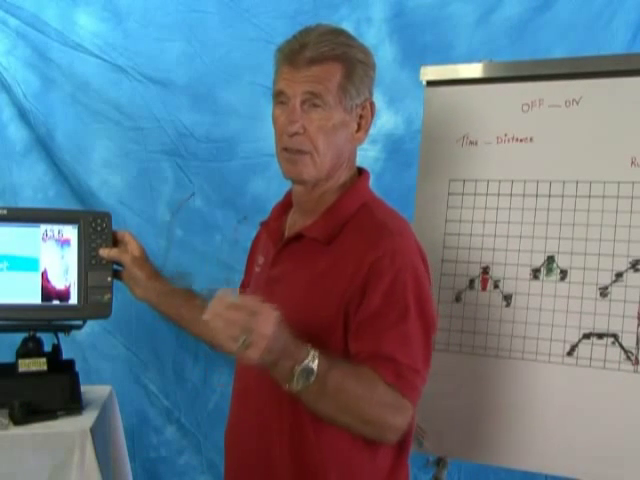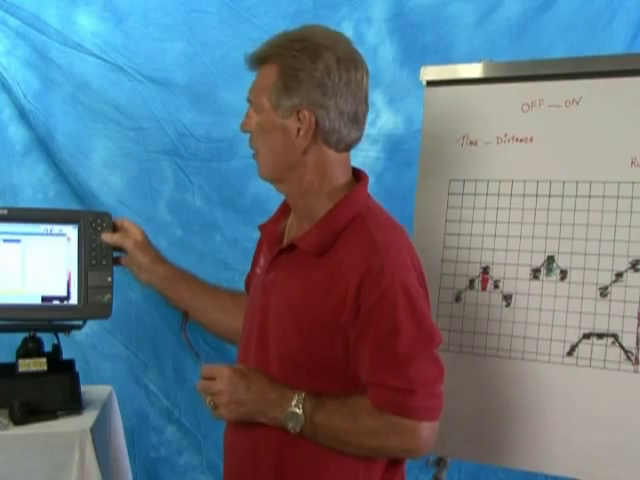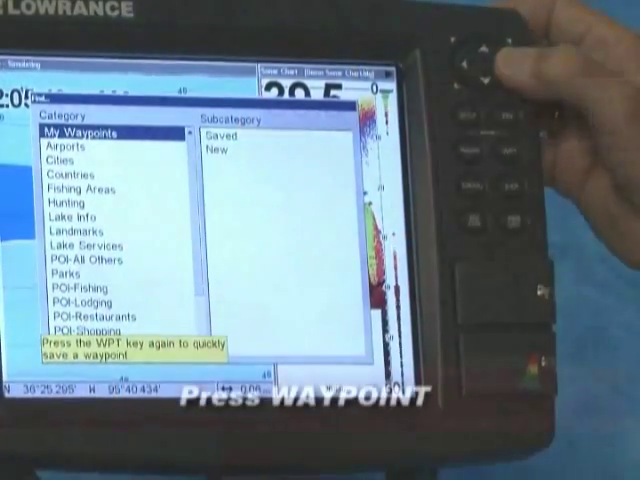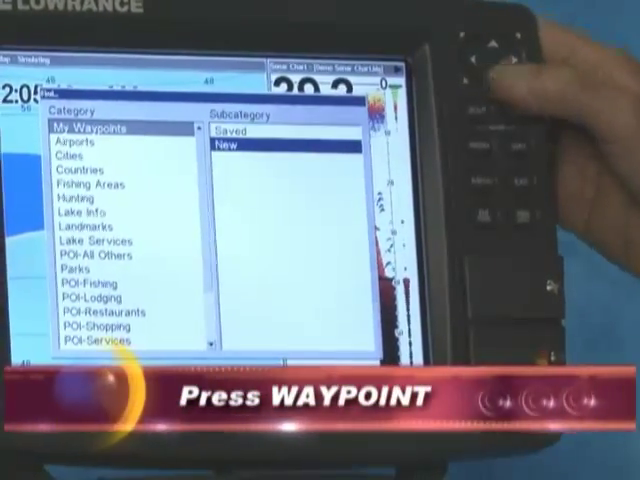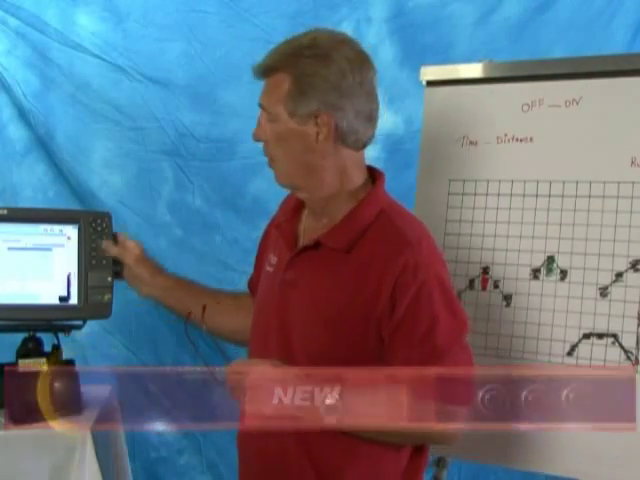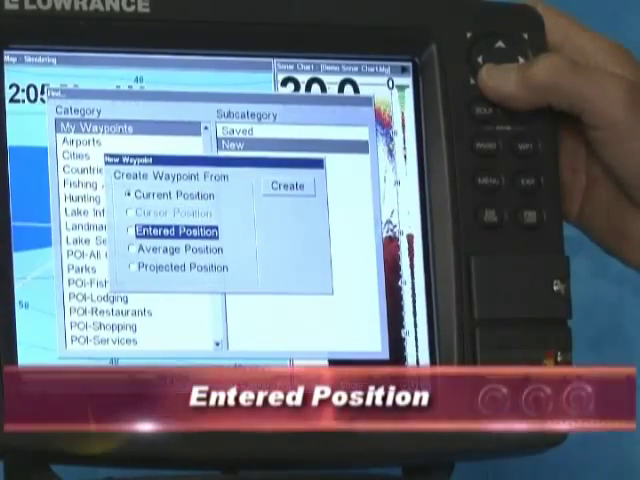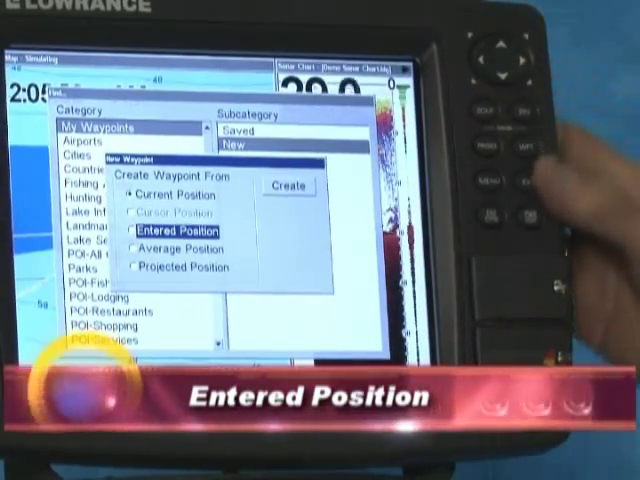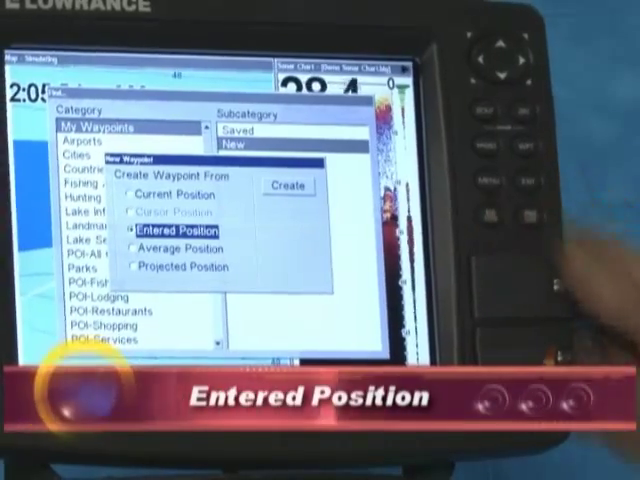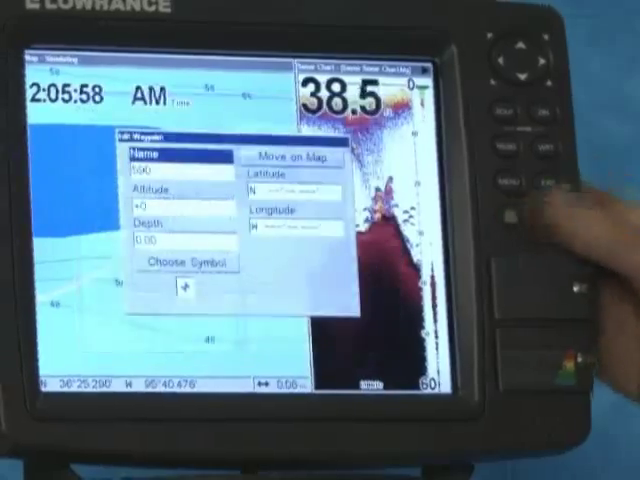We got to go back over here. We just saved the data because it was already in there. Now we're going to enter something in there. So we press waypoint. It says saved and it says new. Well, this is going to be a new bunch of data right here. All right, so we go in here to say new. And then it says enter position. Well, that's what we're going to do. It says create. That's what we're going to do.